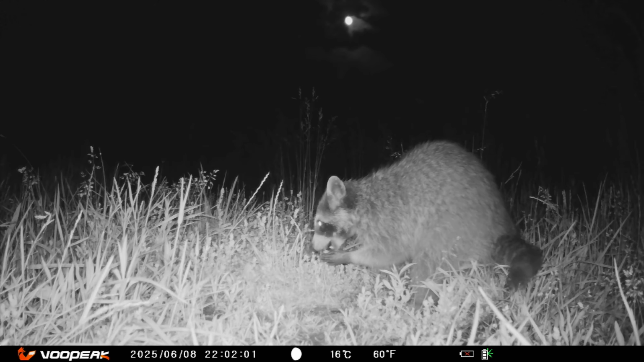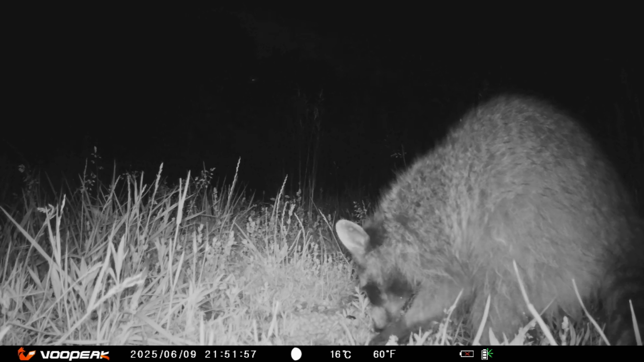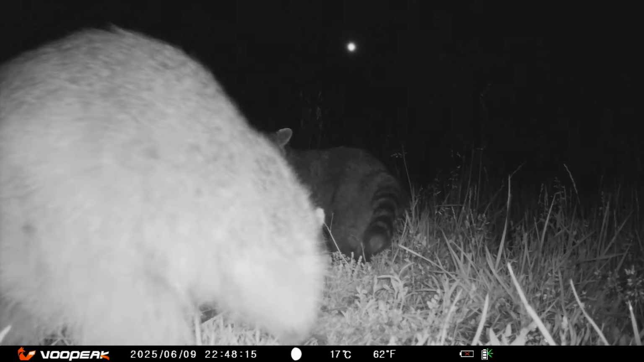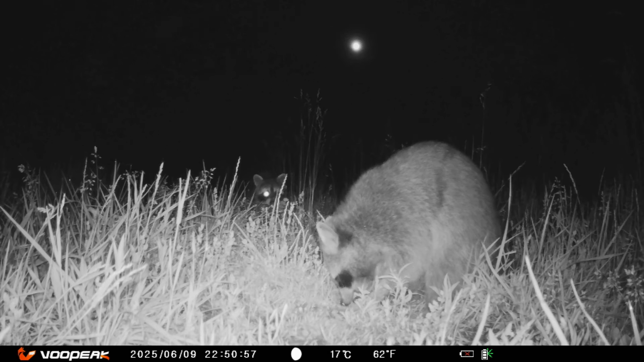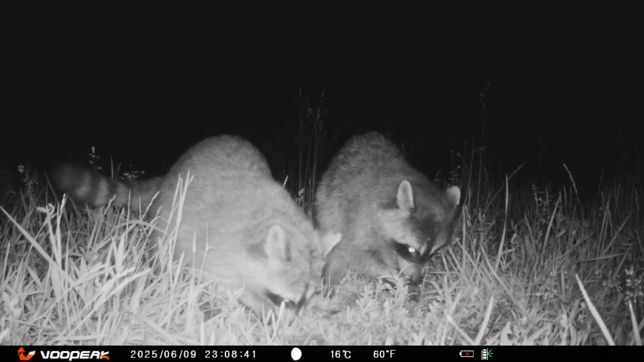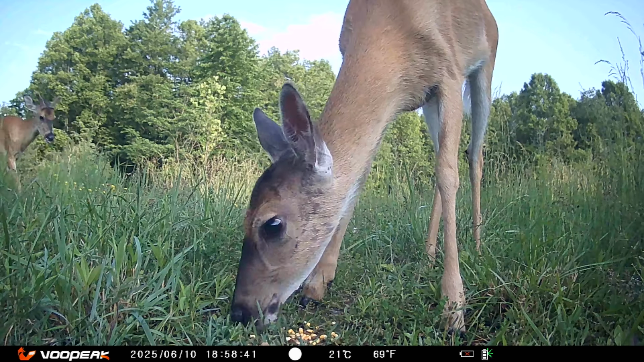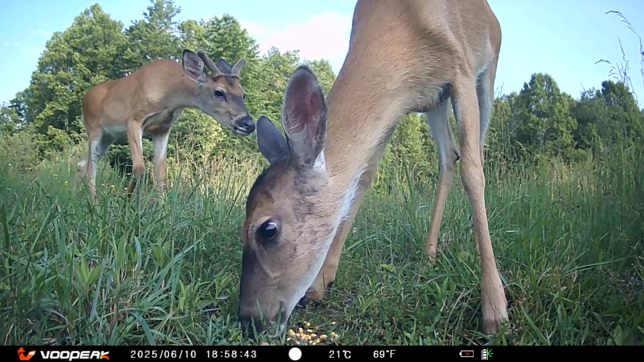It's pretty neat to see the big moon appear above. I'm sure that adds a little night light to eat by. Not lonely tonight. A buddy came by to have food with me. It does taste better when you can share it. He's coming to help her eat.